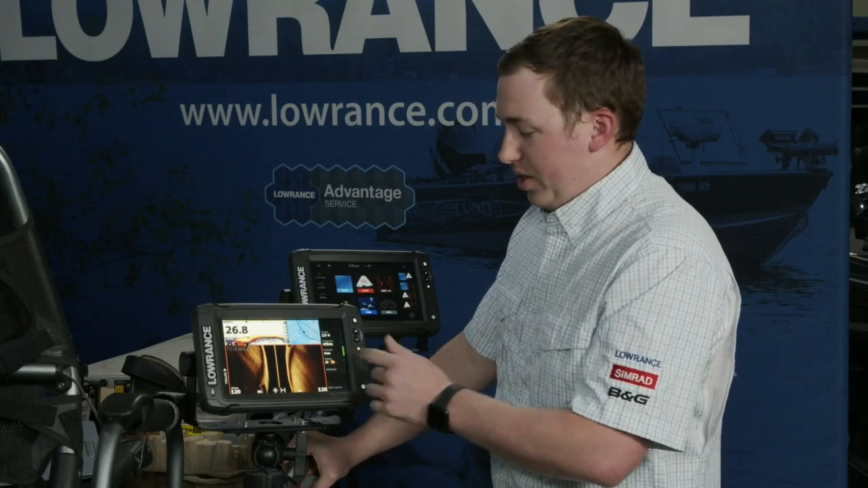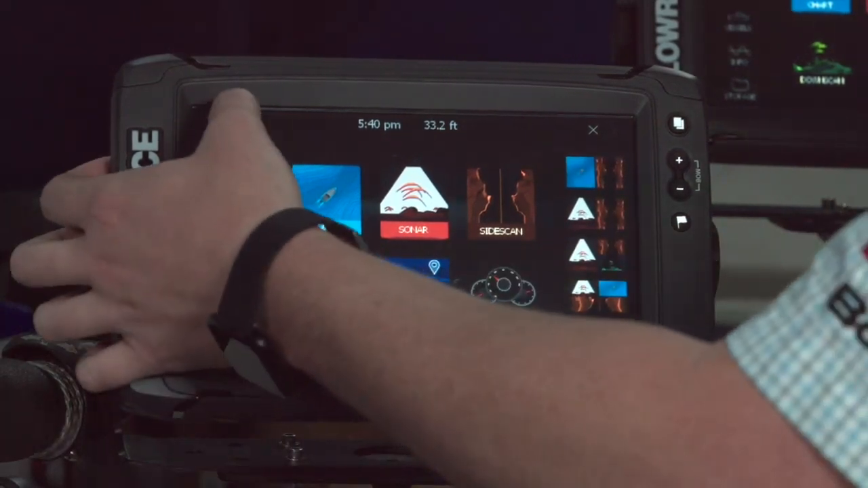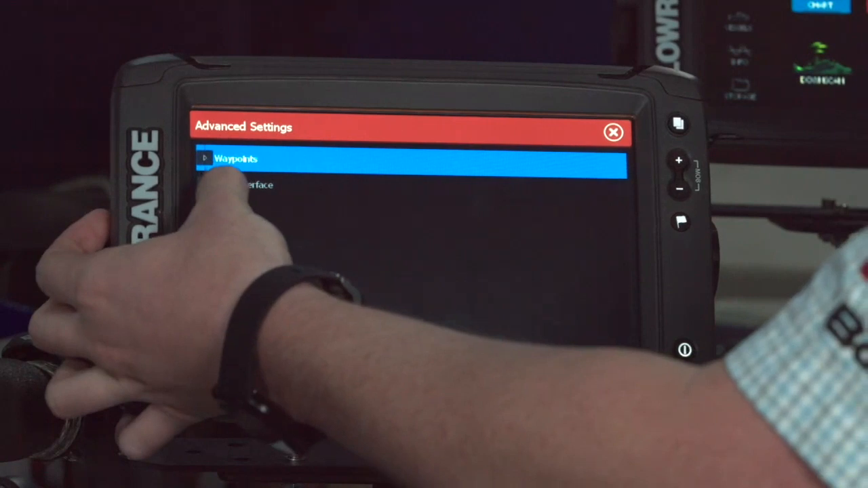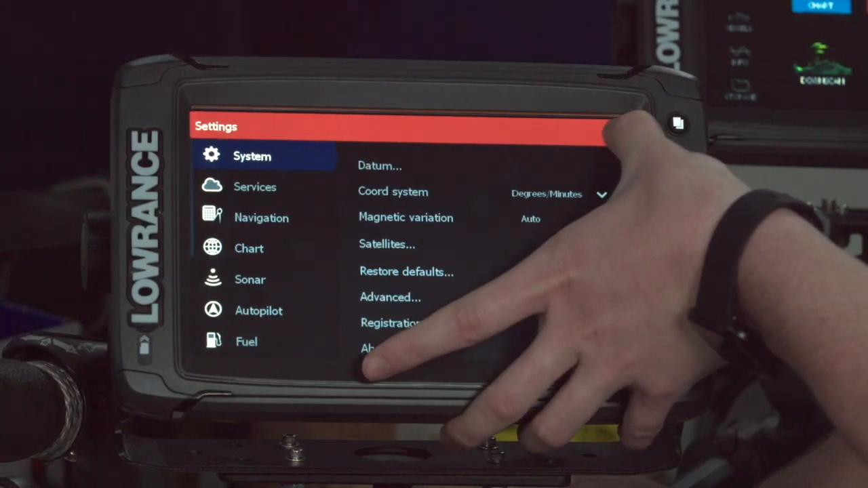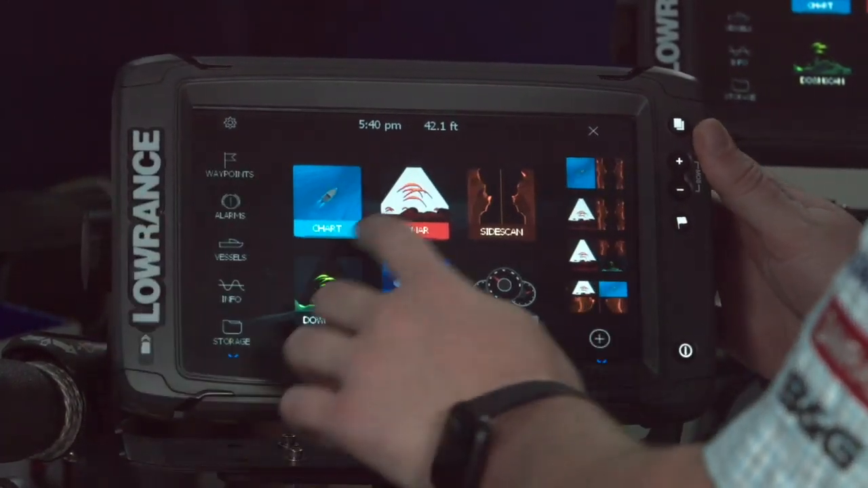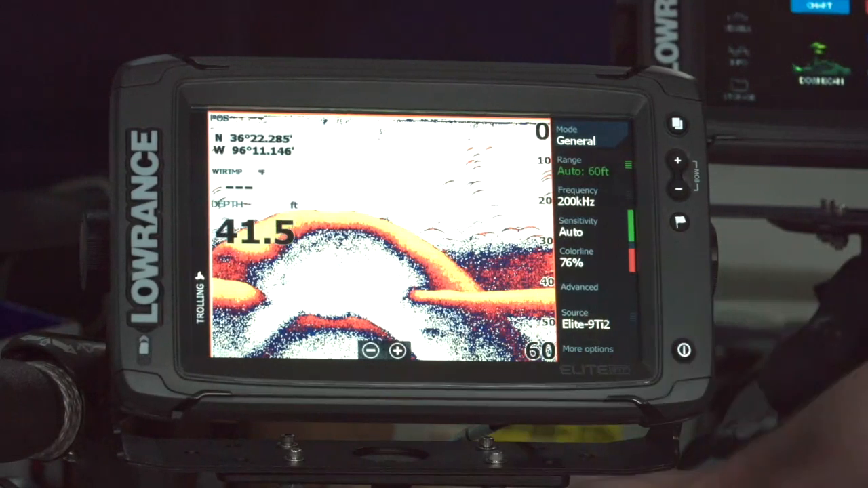So we talked about sliding the sidebar menu off, but I can actually make that auto hide as well. If I go into my settings and go down into Advanced, there's one in here called User Interface, and I can auto hide the menu. So now whenever I have a panel open, that sidebar menu after a few seconds will automatically slide off the screen, so I don't have to manually slide it.